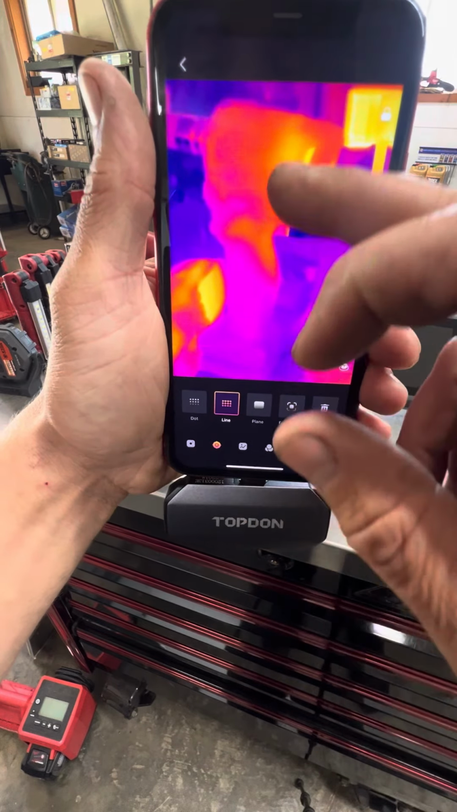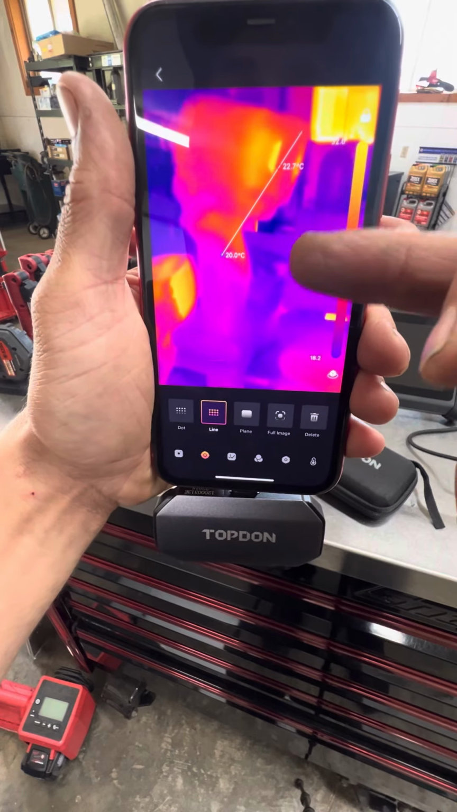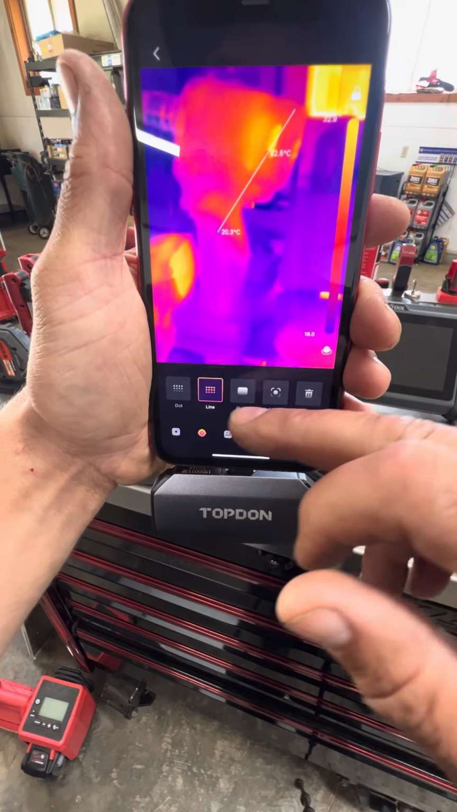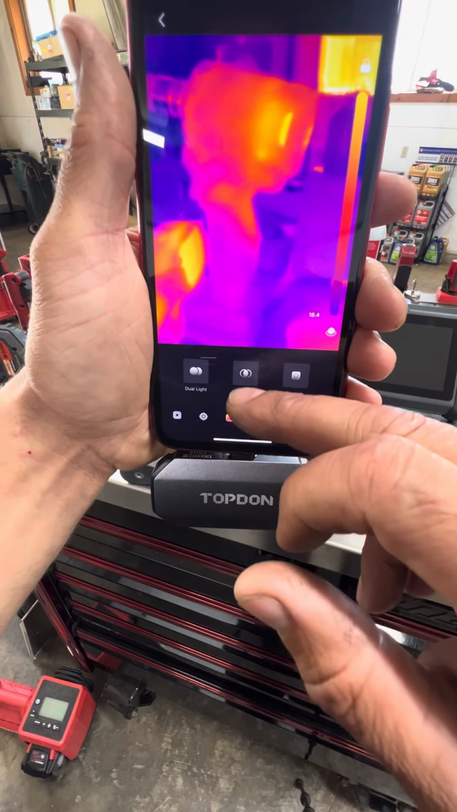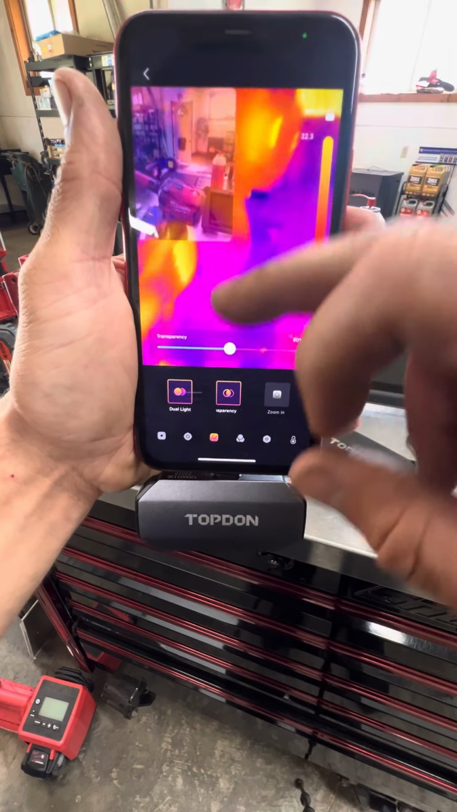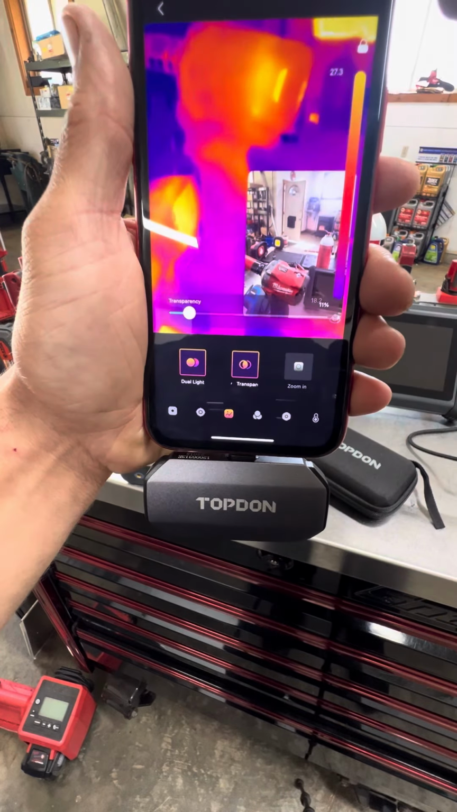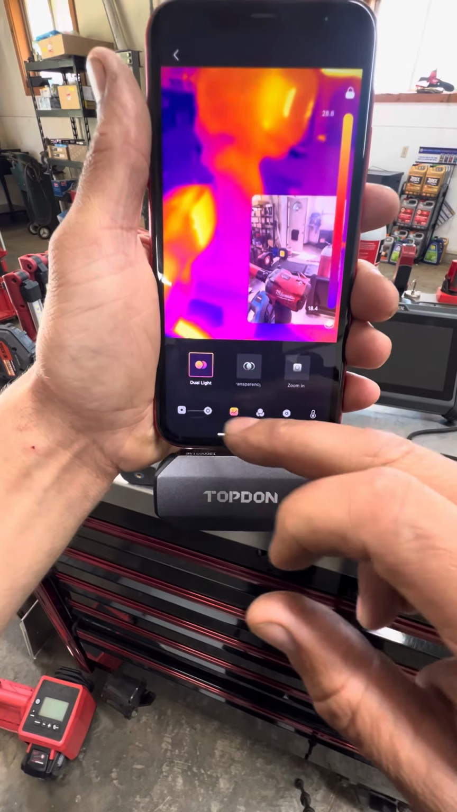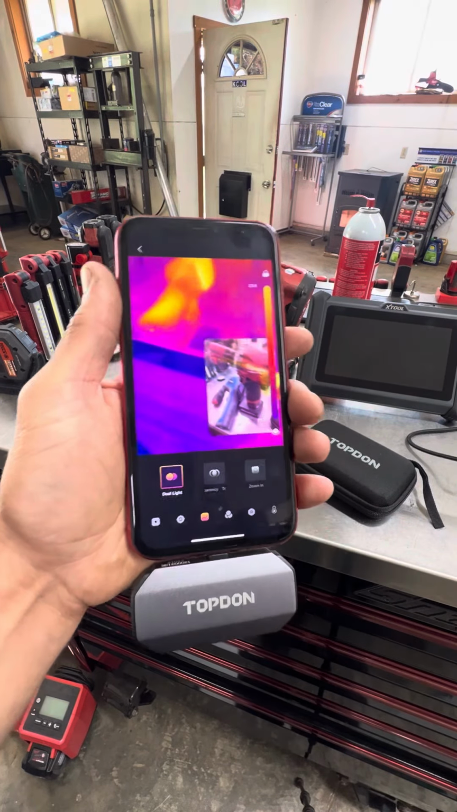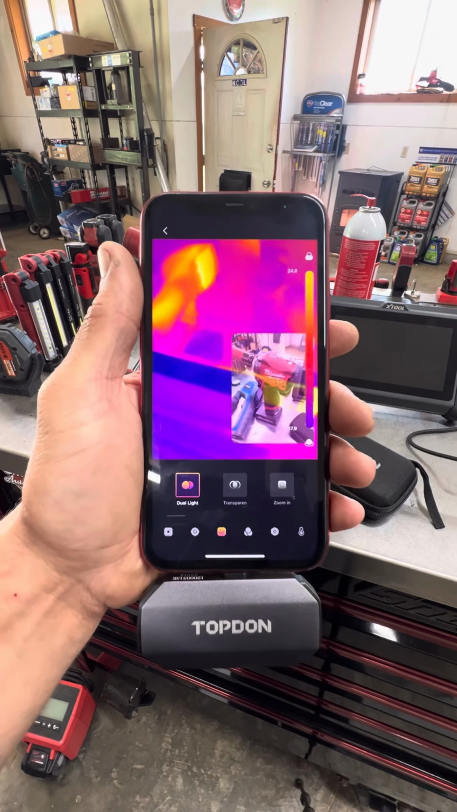Let's say you just want to draw a line from here to here and you want to see the temperature difference. It's going to give you the highest and lowest temperature differences between those lines. Or if you want to do a transparency mode where it shows you the actual original picture you're looking at and the thermal image, and then you can change that transparency of that picture itself. Super nice, super small.